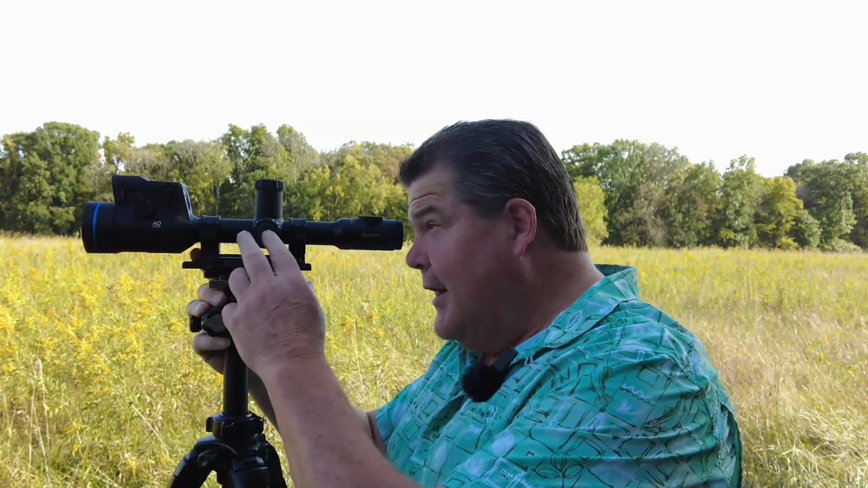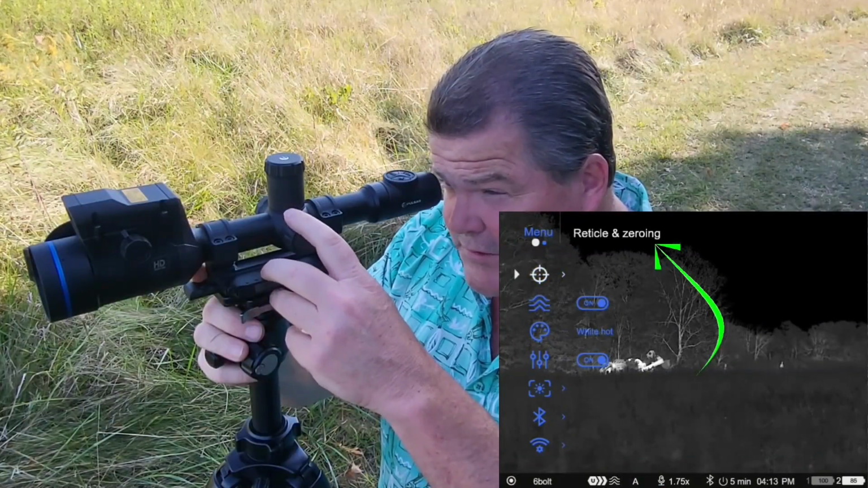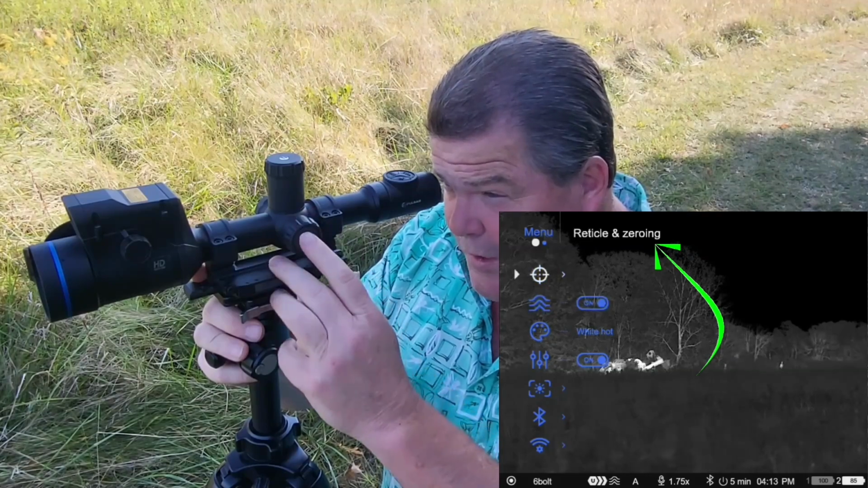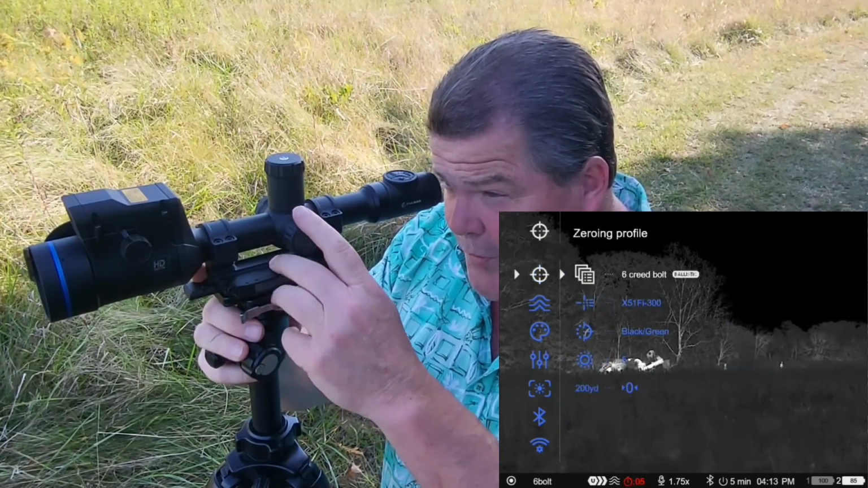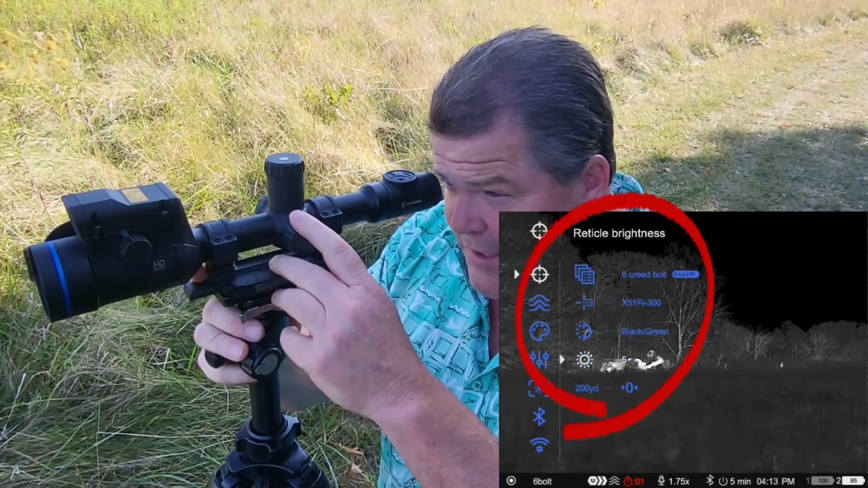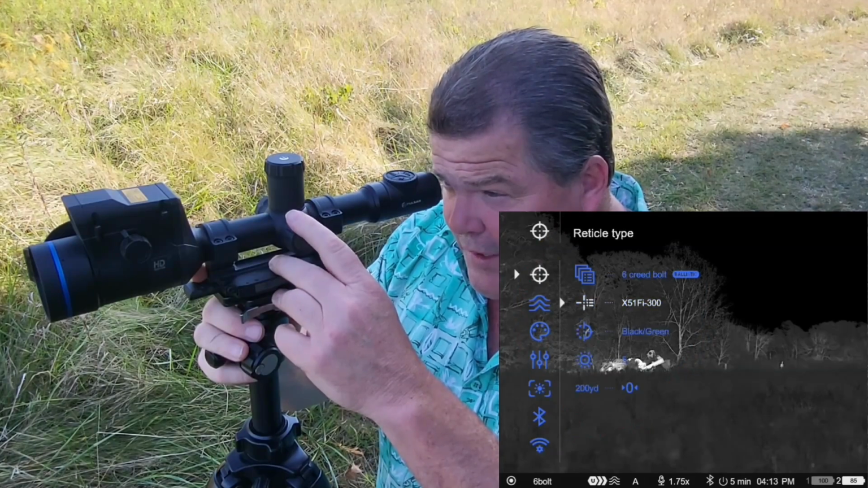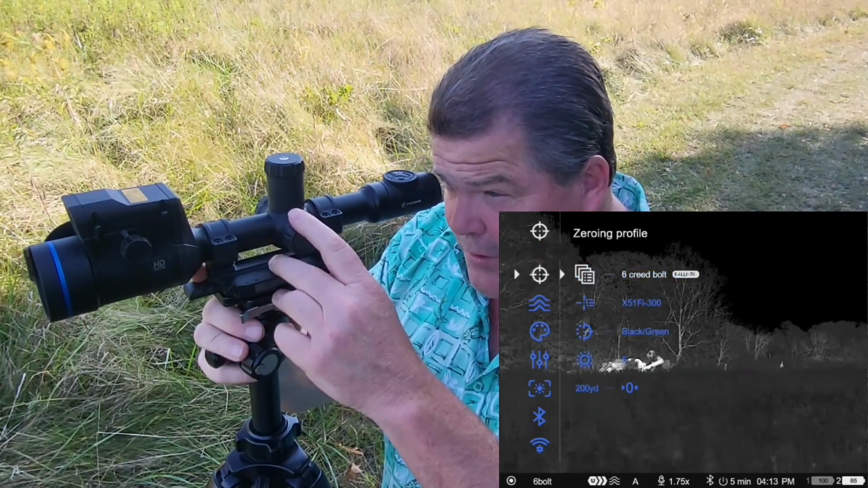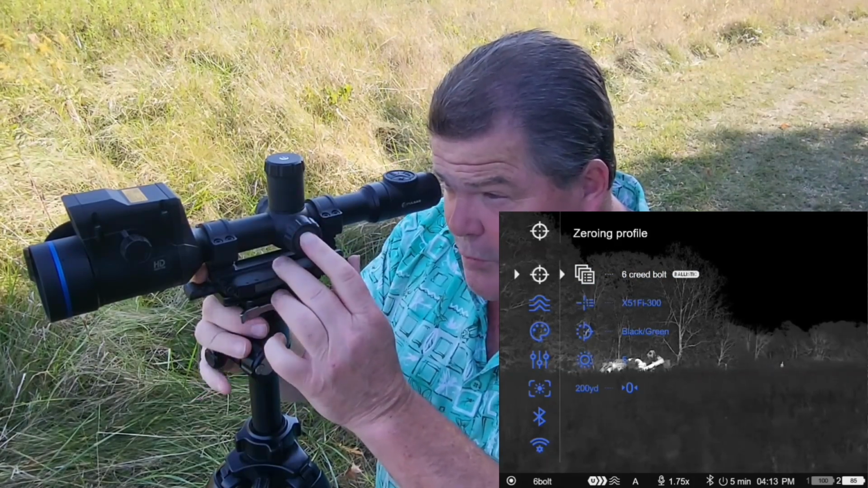So again, long press to get in that main menu. We're going to start right here at the top, so you can see where my triangle is up there. It tells me the name of that menu is Reticle and Zeroing. Short press is going to select or open that menu, and once I'm in it, we follow the same kind of functionality, with the triangle pointing at the objects inside of that menu where I can adjust them. Up here at the top in the Reticle and Zeroing menu, we have the zero profiles.